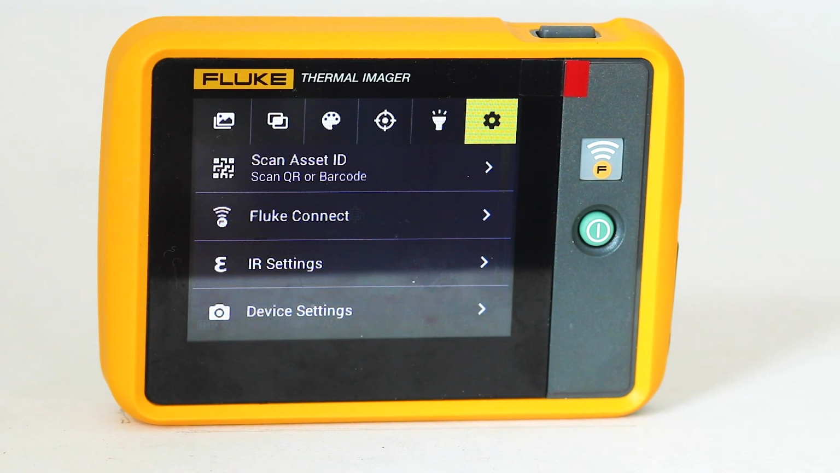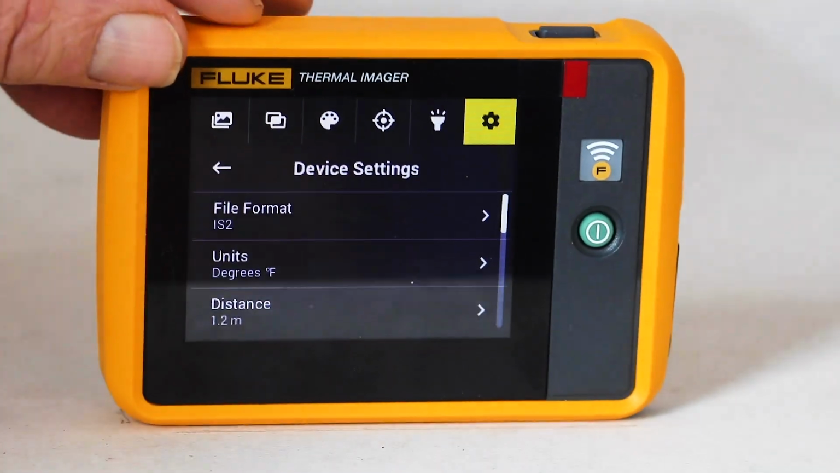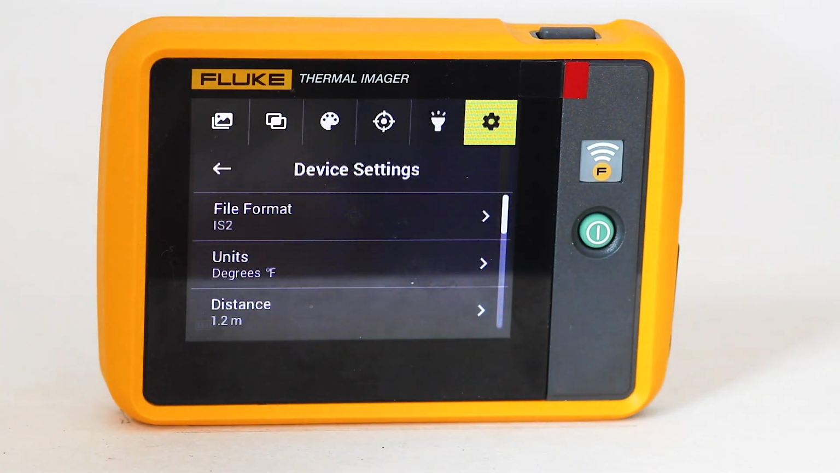The last item in the submenu, device settings, is accessed by tapping on it. File format permits the user to choose IS2 or JPEG. The default IS2 permits the user to add asset tags and notes. Otherwise, you might prefer JPEG, which compresses the file and is more suitable for emailing images.